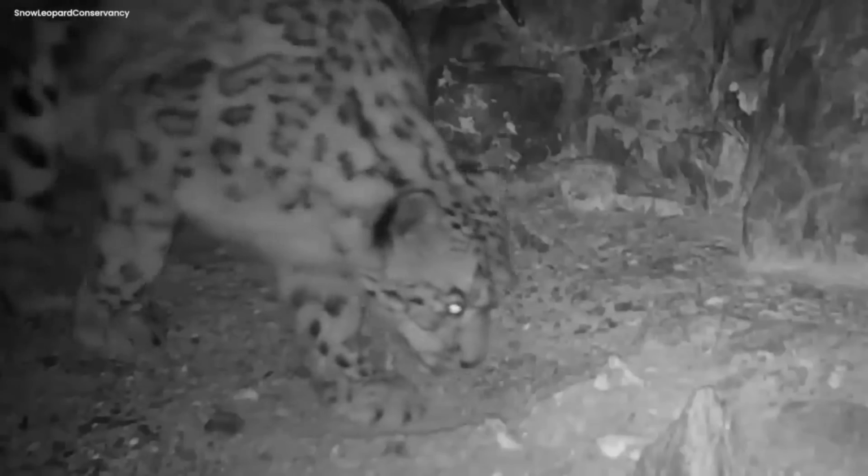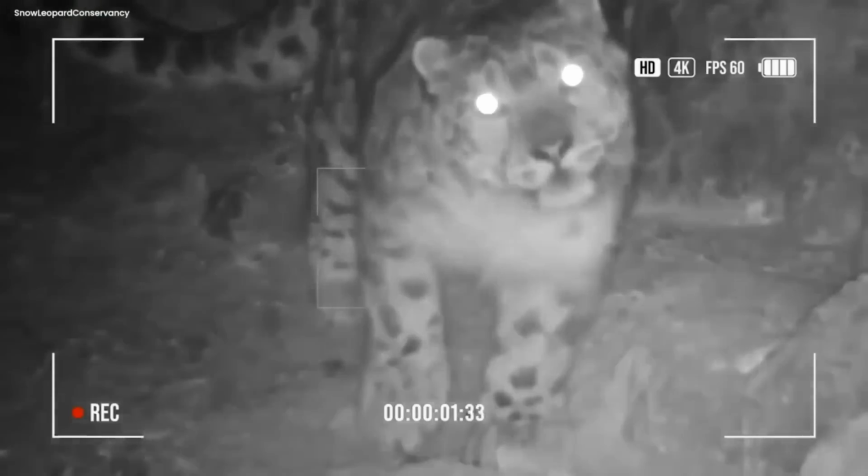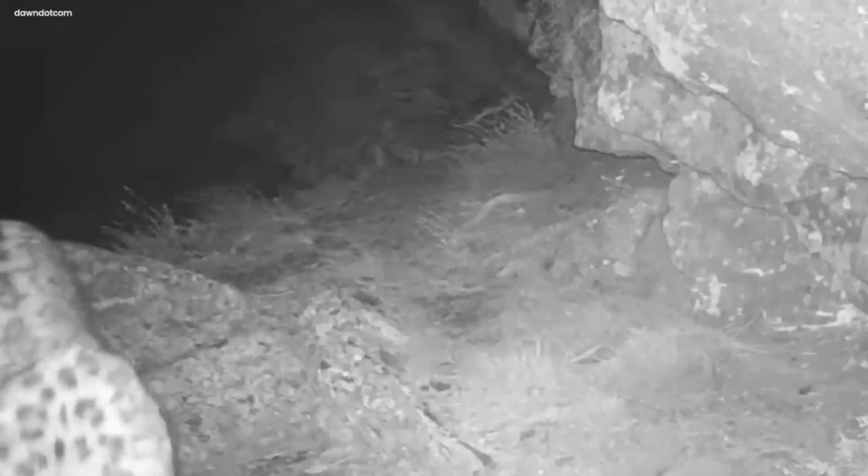Snow leopard on trail cam. In the snowy night, a quiet wilderness turns into a mysterious stage under the glowing moon. A special camera catches a glimpse into the hidden world of a strong and sneaky snow leopard, its spotted fur disappearing in the frosty scenery.